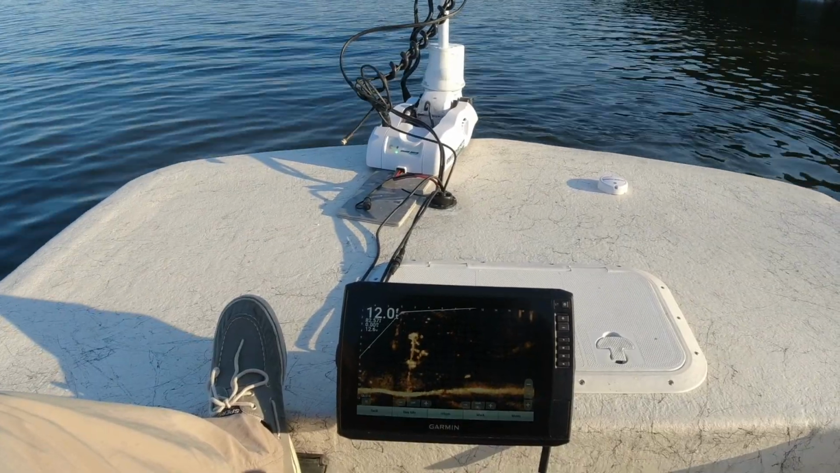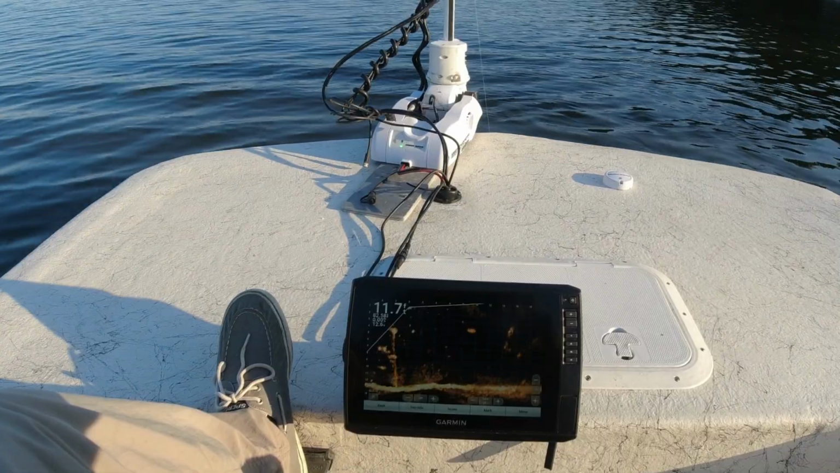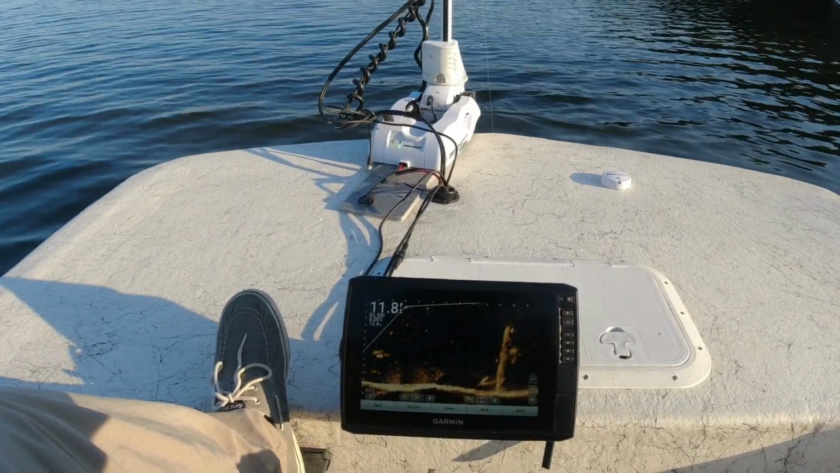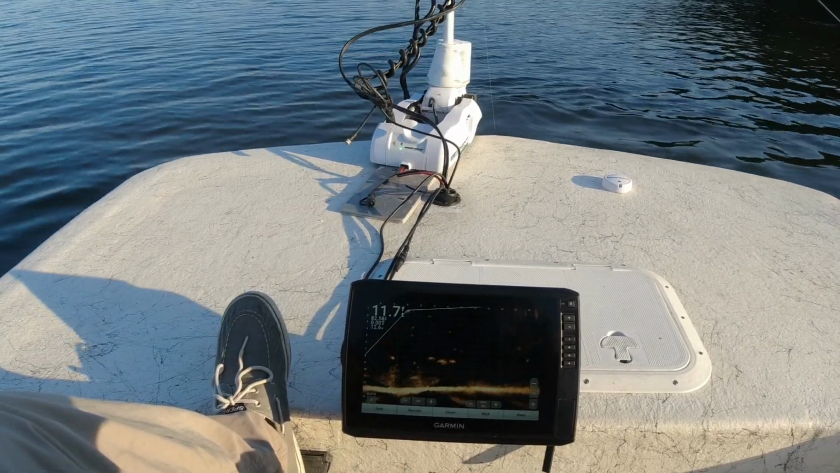And also some type of garlic scent, whether it be the stuff from crappie.com. You got Slab Sauce, you got G Sauce. Those guys over there got a good product also, and it's well worth having in your boat.